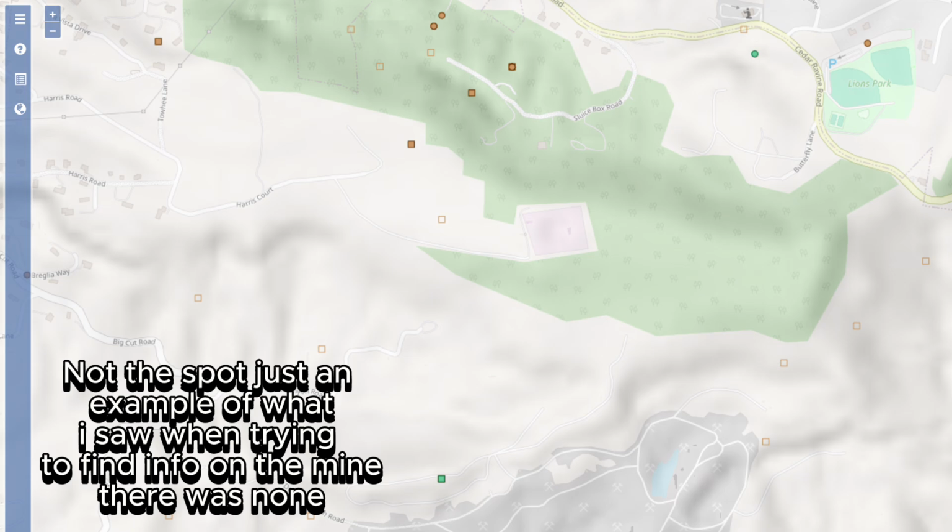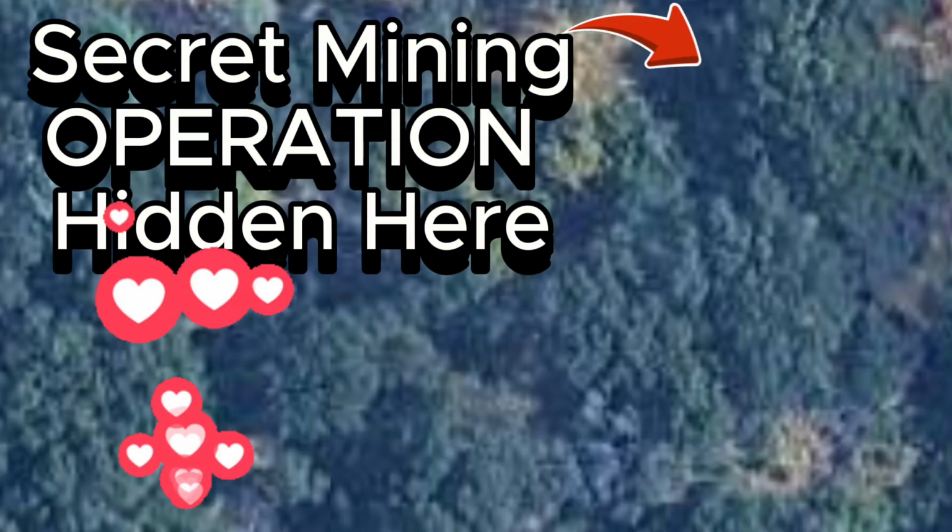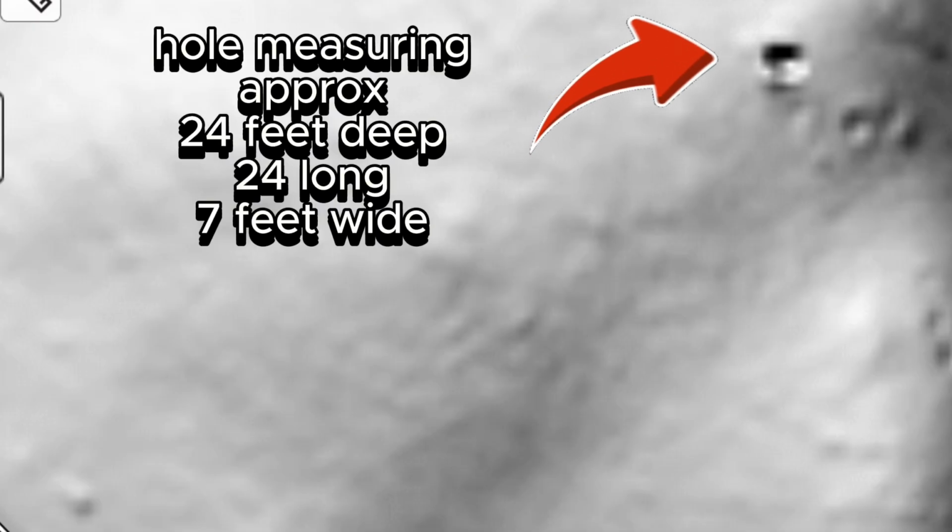So we've zoomed in on a location on that map, and for instance, between this mine site and this mine site, there were no known documented records, and if you look at it from the sky, it just looks like trees. But let me show you what LiDAR uncovers. See here that there's actually a 24-foot hole.